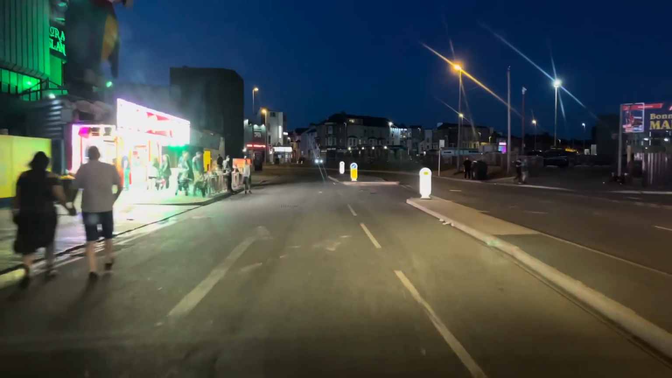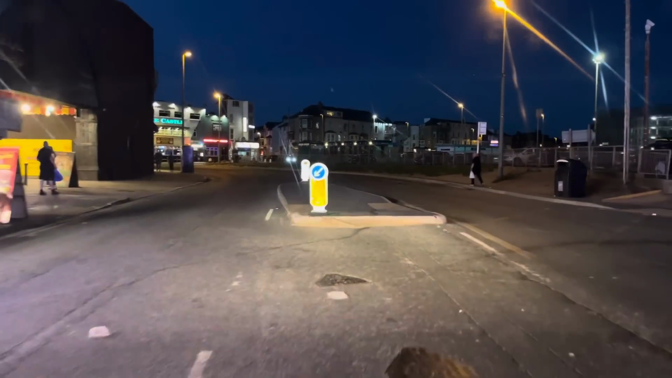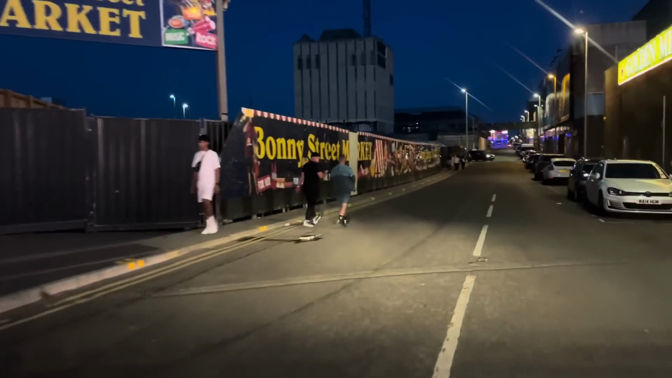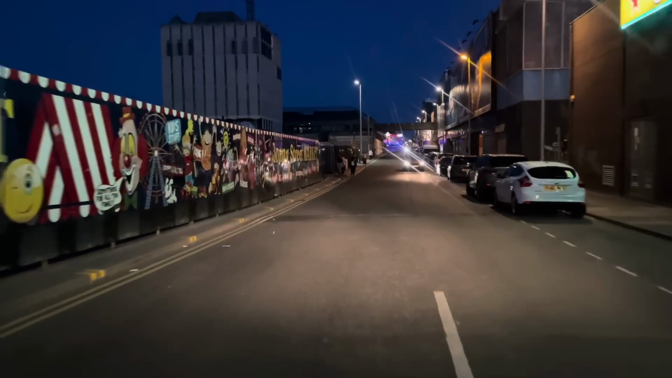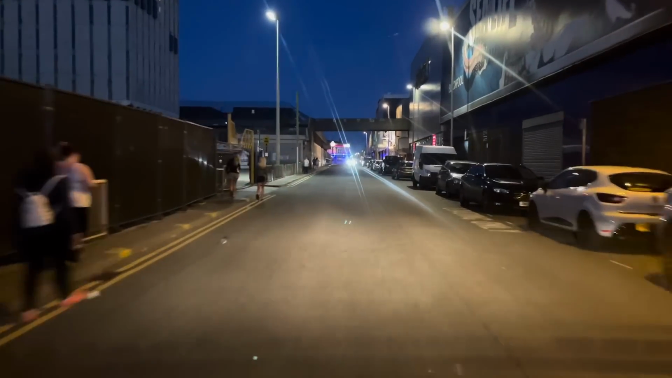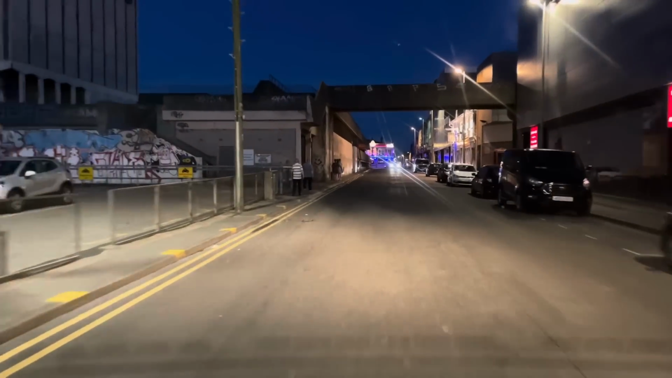Plenty of places to get food. Look at that place there, all lit up and playing banging music. I'm going to turn right here onto Bonnie Street. I can hear bangs and fireworks going off and everything. Wow, we're going down the back of the arcades now. That's the police station, the old police station there. Designed by Roger Booth. He was a famous architect from the 60s, designed nuclear bomb-proof buildings.